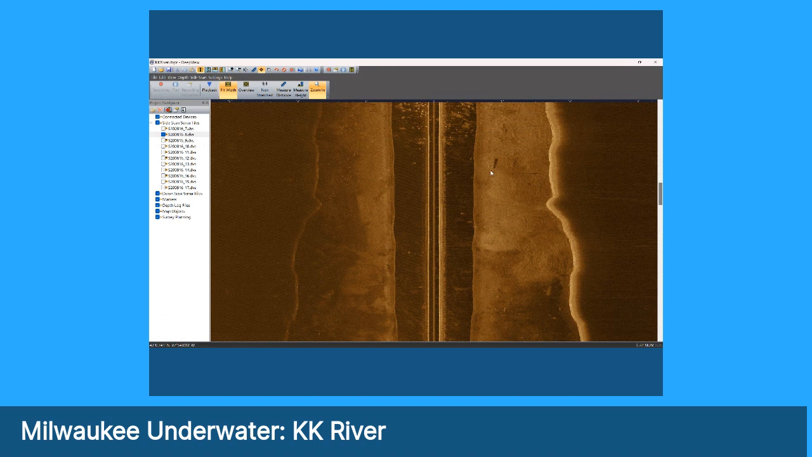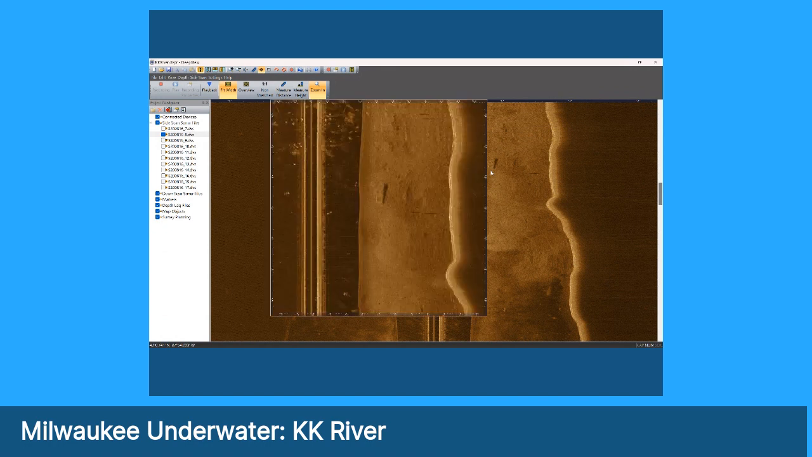And my assessment of what this object is, is that it's either a recreational boat or it's a vehicle, perhaps a pickup truck. I'm going to go ahead and let the zoom come on. Now you get a much better view of it. That looks exactly like a pickup truck, if you ask me. I can see a cab, I can see a hood, and I can see a bed.